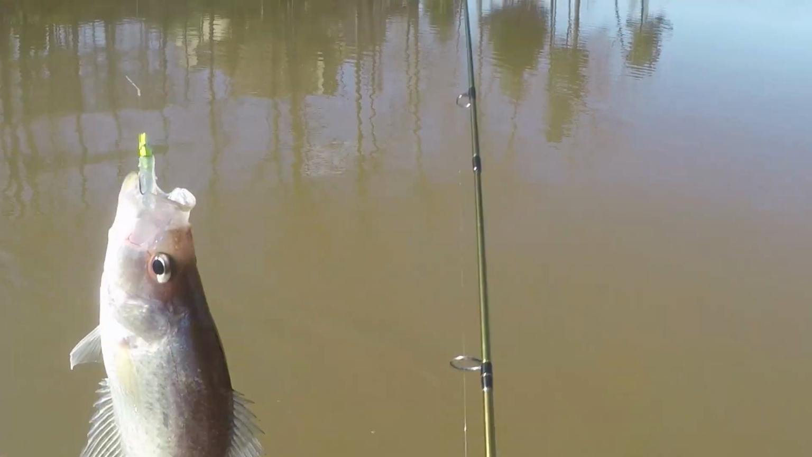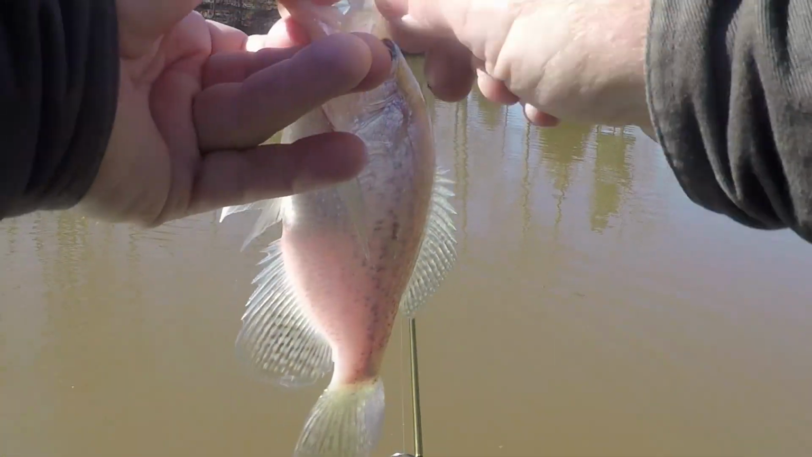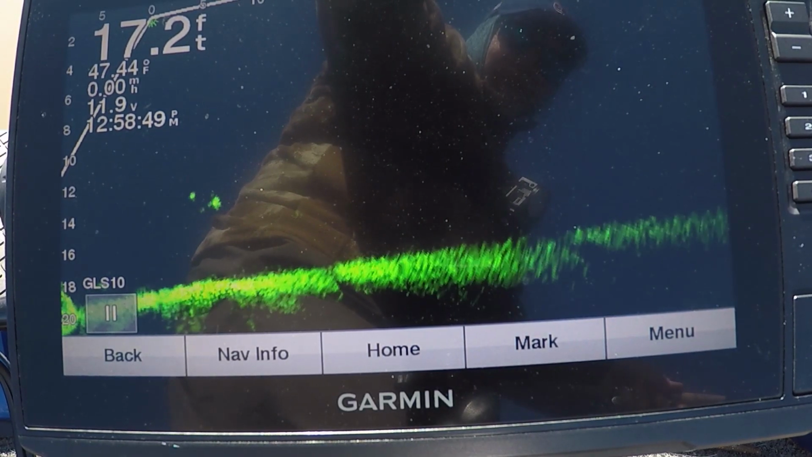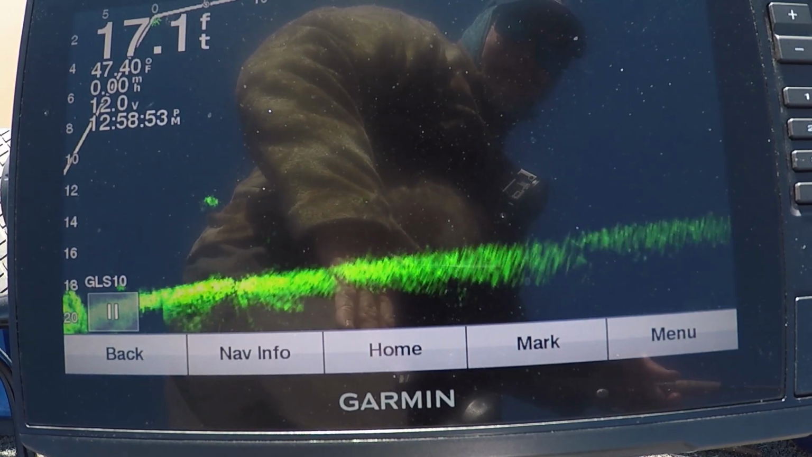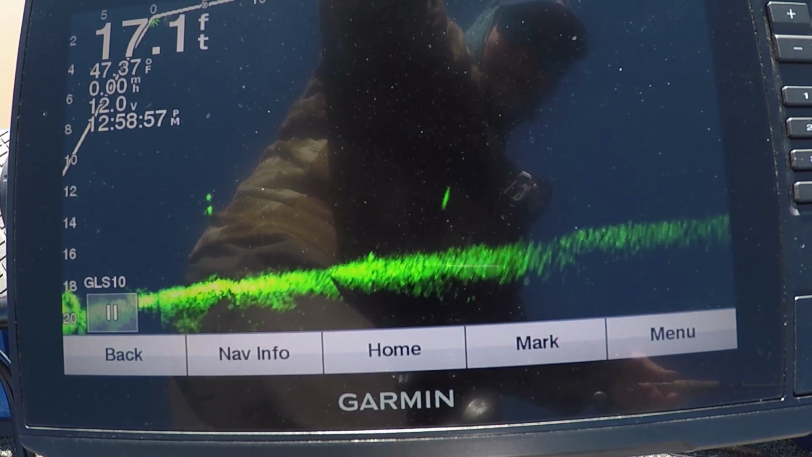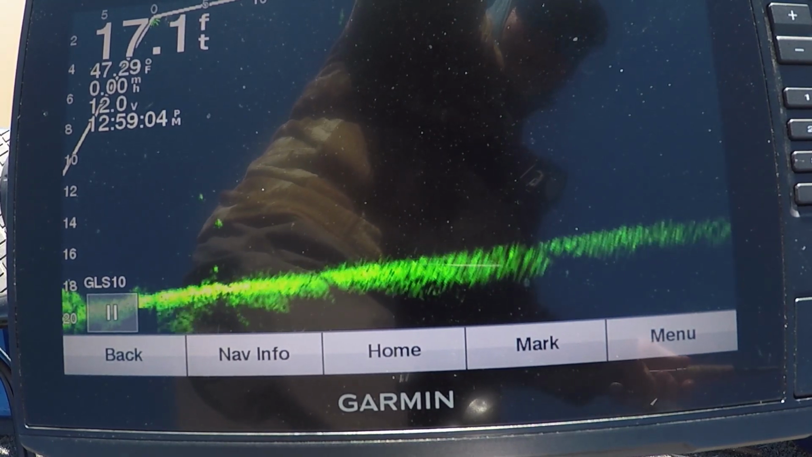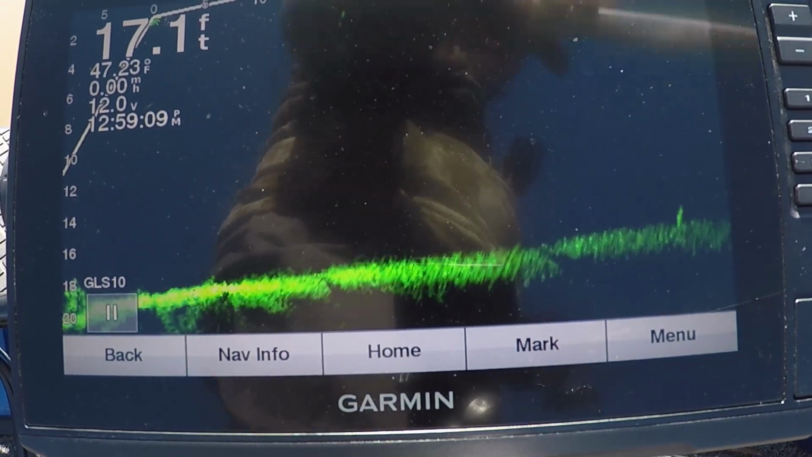Decent. That was a small one. He's about 9 inches. Well, we gotta catch another nice one. Right there, him, right on top of him. There he goes, right there. Gone, not paying any attention to it.